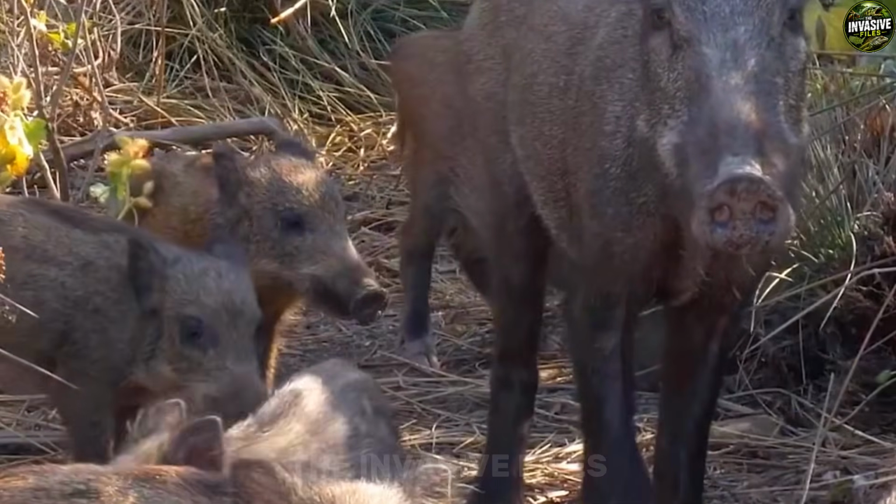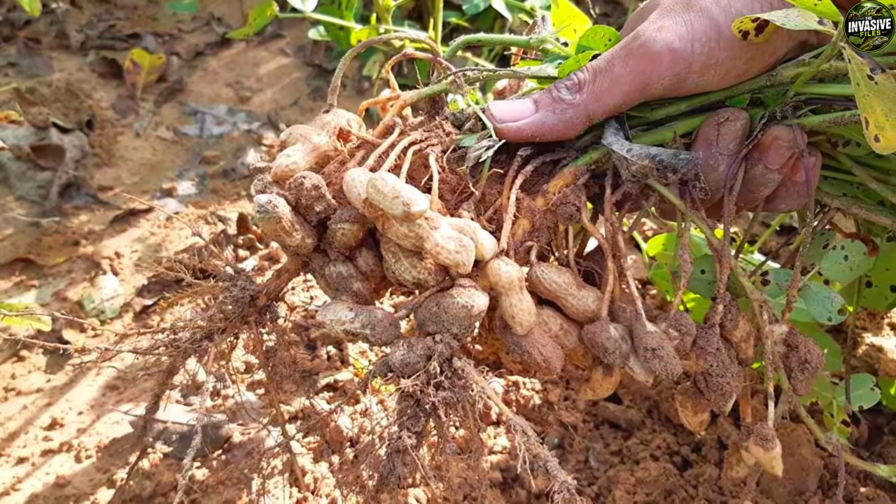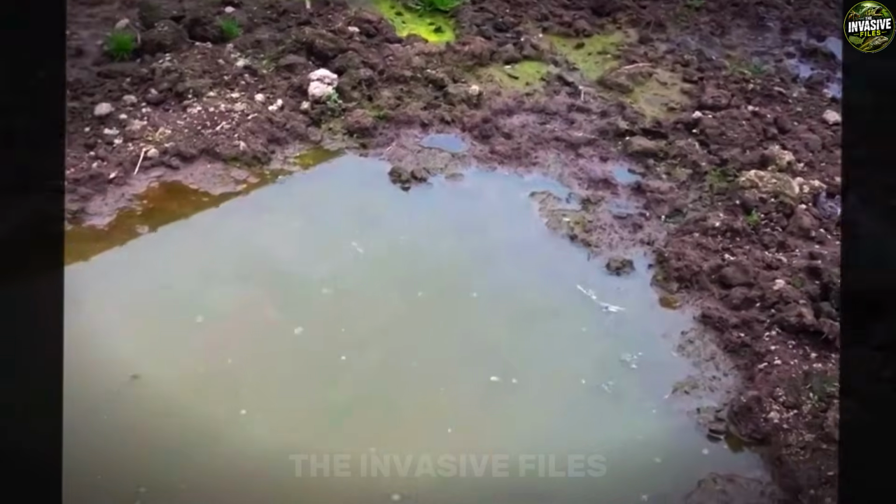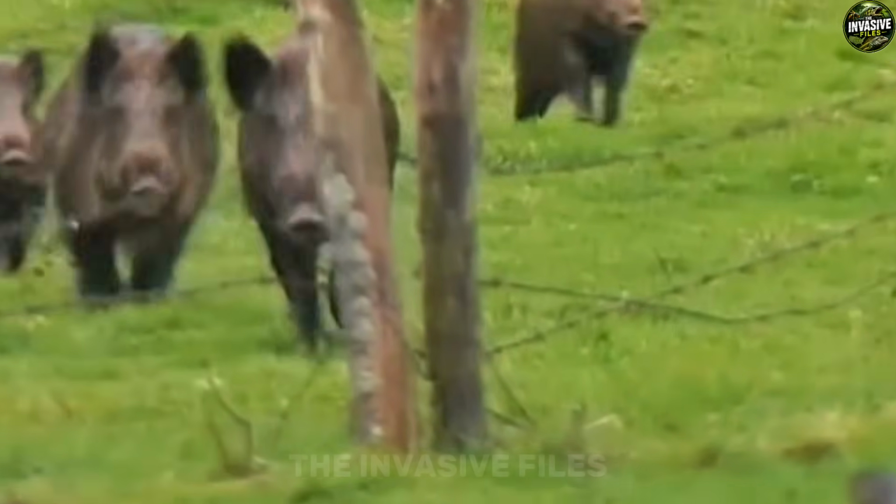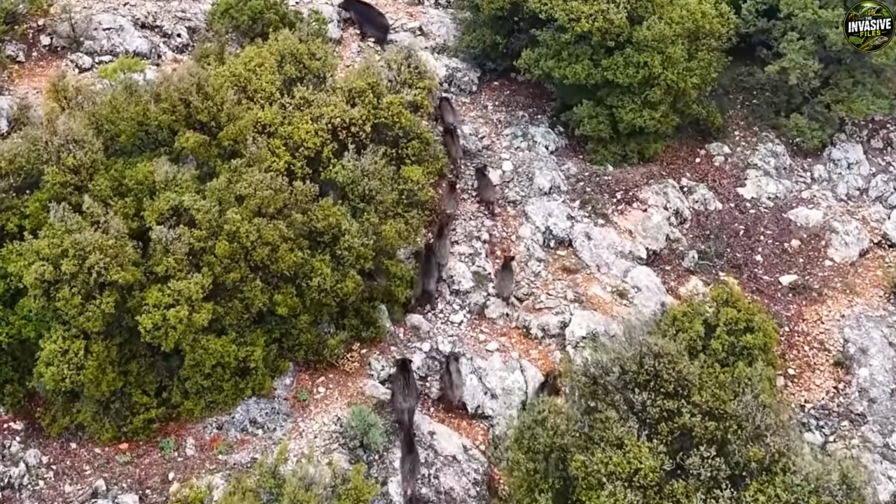Feral hogs. They don't just eat, they obliterate. Peanut fields turn to dust, corn crops mowed down. They'll smash a custom irrigation system, snap a tractor's steel plow, or rip a livestock fence to shreds without blinking. We're talking millions of hours of backbreaking labor just wiped out.